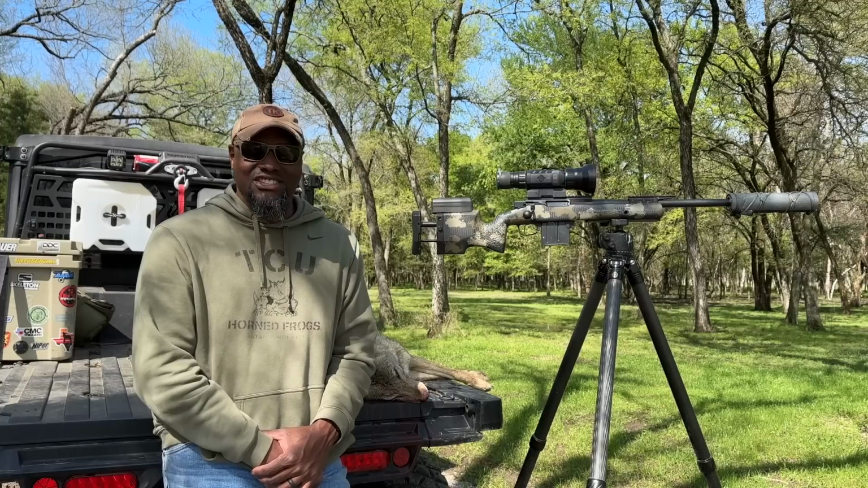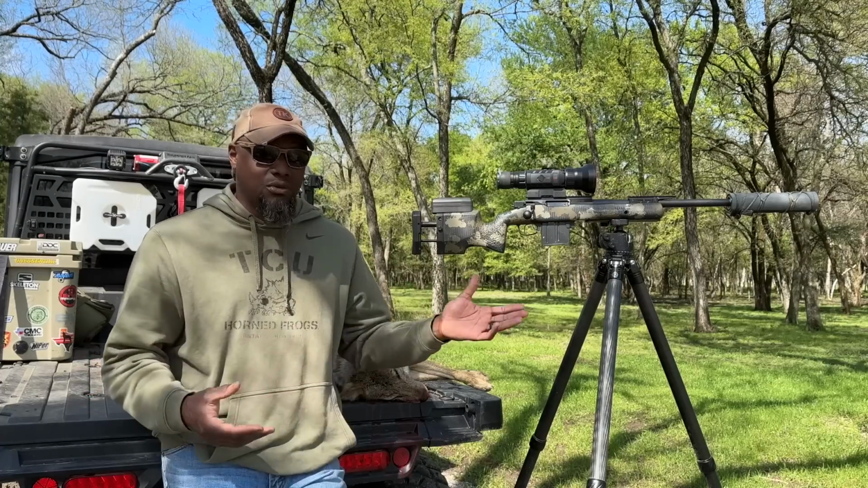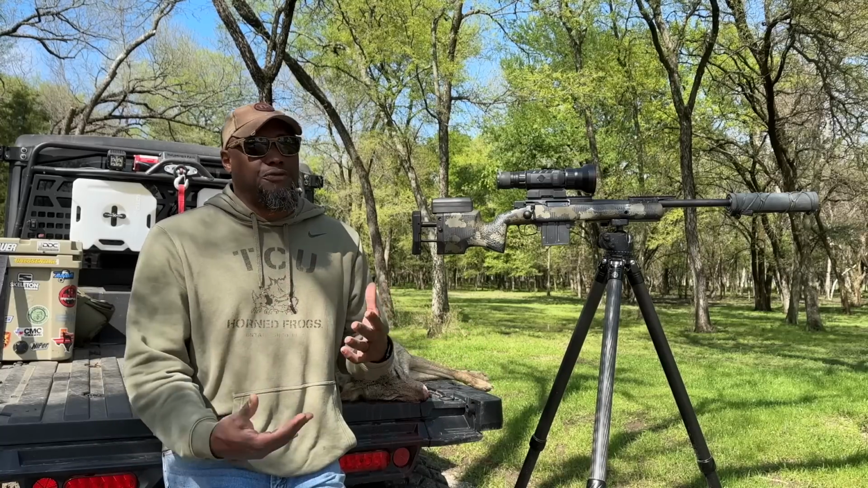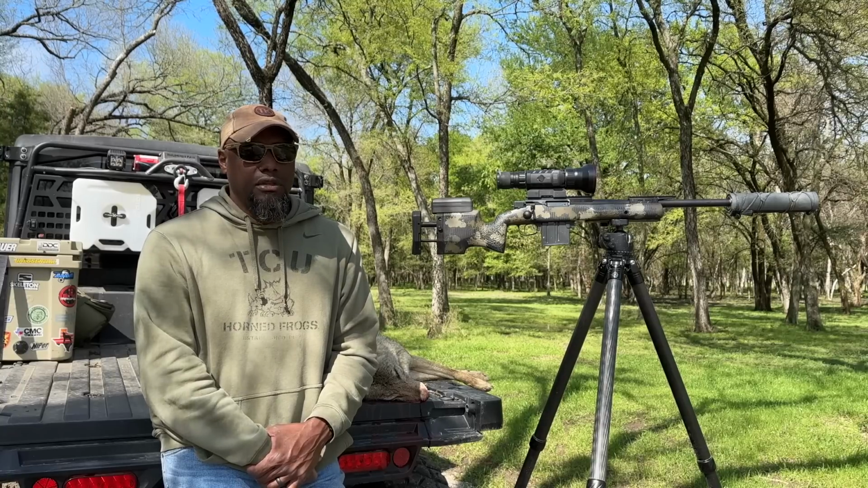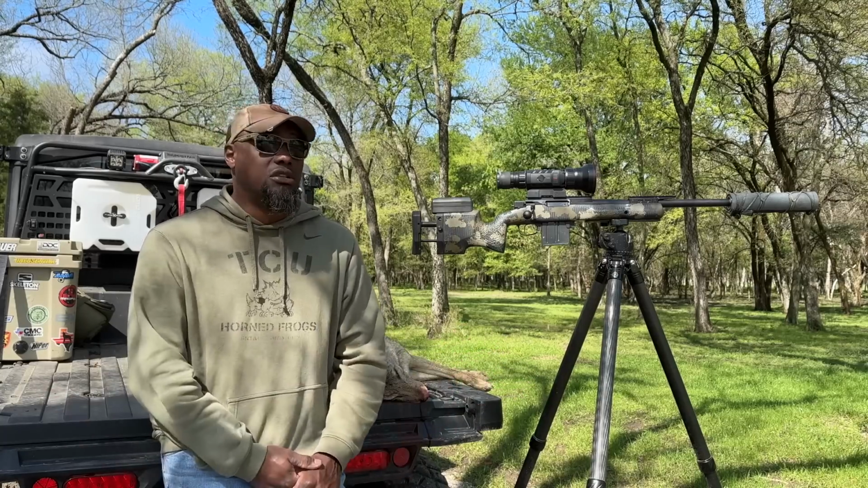And guys, these things are hot. Everything that I hit, it just drops. And it's all about shot placement, okay? It's the same thing with the small cartridges and all the way up to the big cartridges. It's all about shot placement. But my experience in the field with the 115s has been awesome. And I absolutely love it. It's probably one of my favorite calibers from Grind Hard Ammunition to hunt with, because I can shoot coyotes and I can shoot pigs equally, you know? It's a great round.